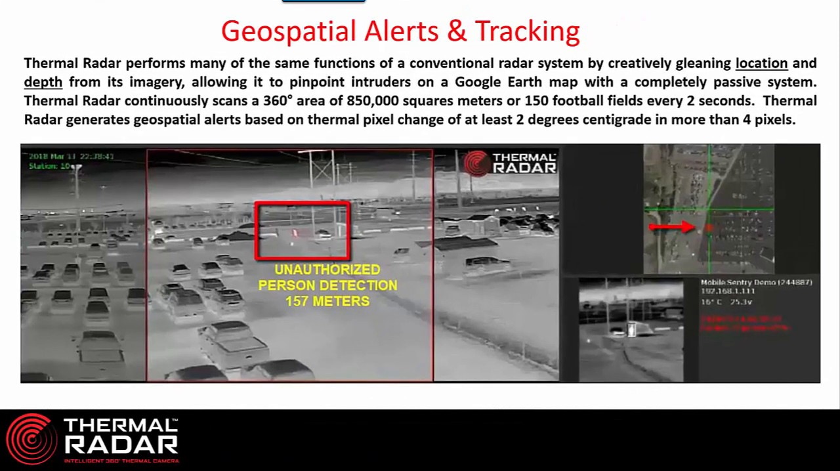So let's talk a little bit about what we're actually looking for. We talked about it earlier when I showed you the full 360 view, but here's a person that's walking outside of a fence line. They're about 157 meters away from the sensor. We're detecting them on the map, and so we're scanning a wide area looking for exactly that, some random person in a place where they probably shouldn't be, because thermal radar is typically used in areas where no one should be. For instance, one of our big markets is the power grid and power substations, or